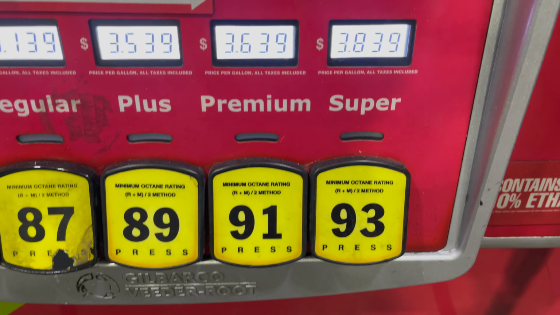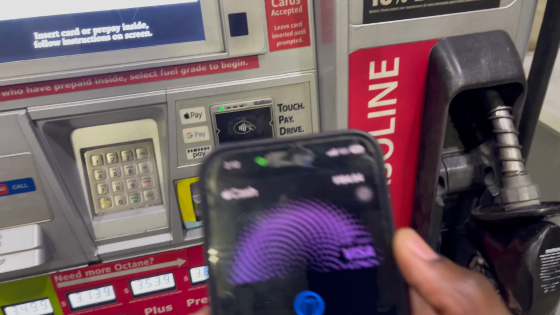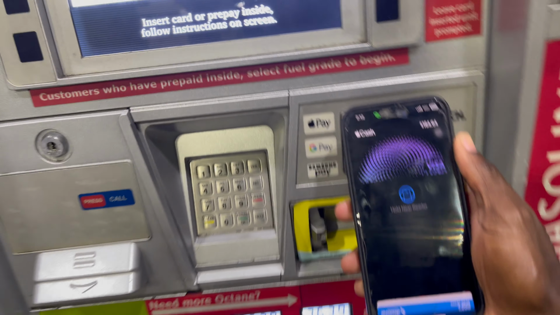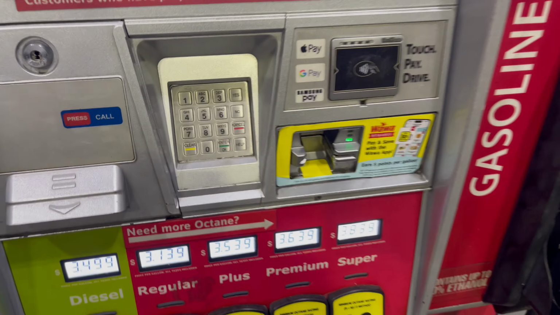This shit is $3.83 for premium. Luckily, I got a little money on my Apple Wallet. Come on, I'm broke, baby. I ain't got no money. Bullshit. I see you shining. I can smell a motherfucker with money. Go ahead and get that up out the way.